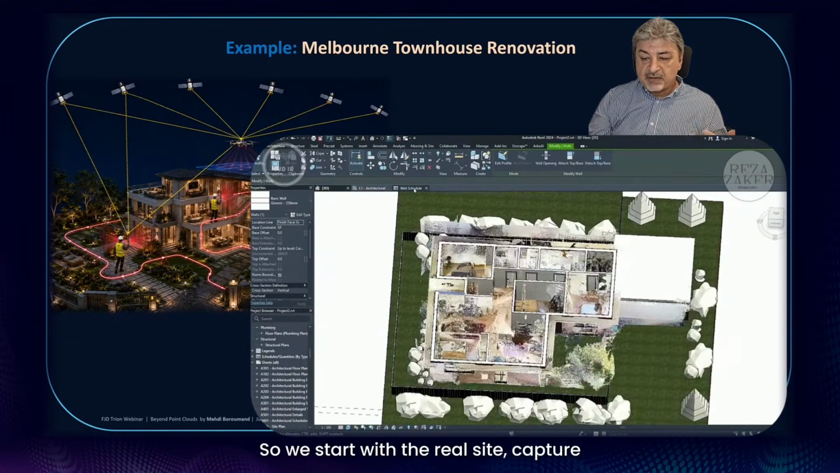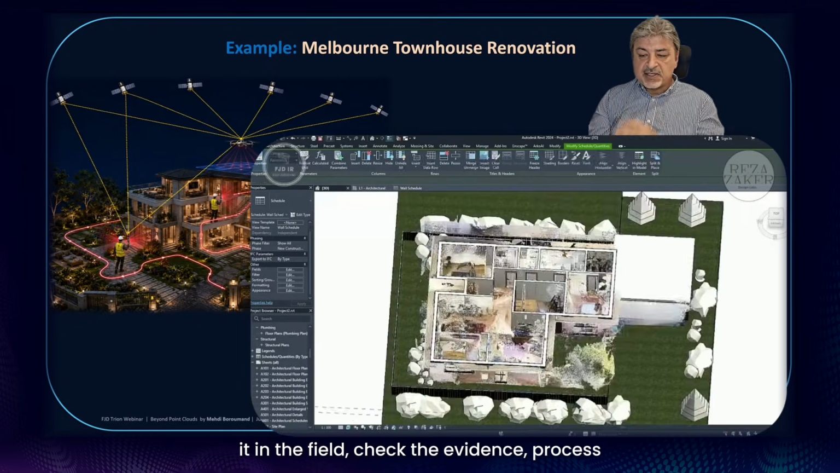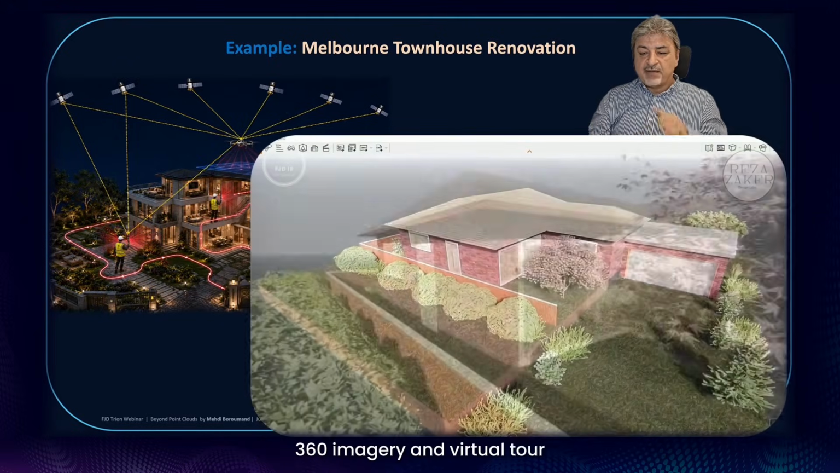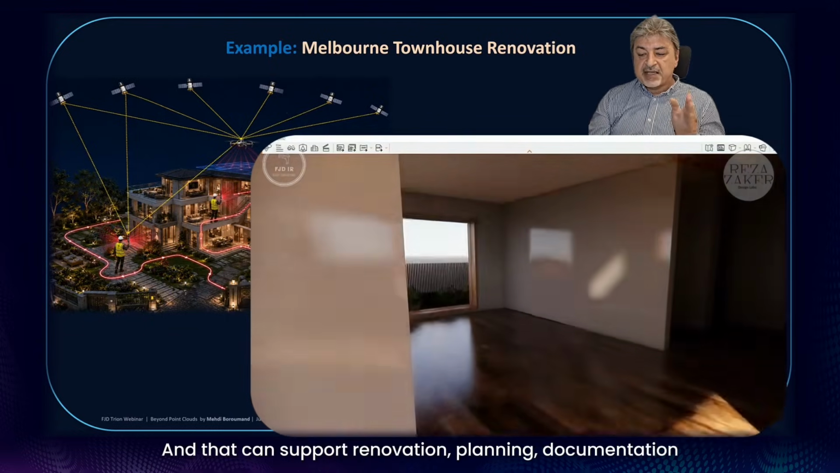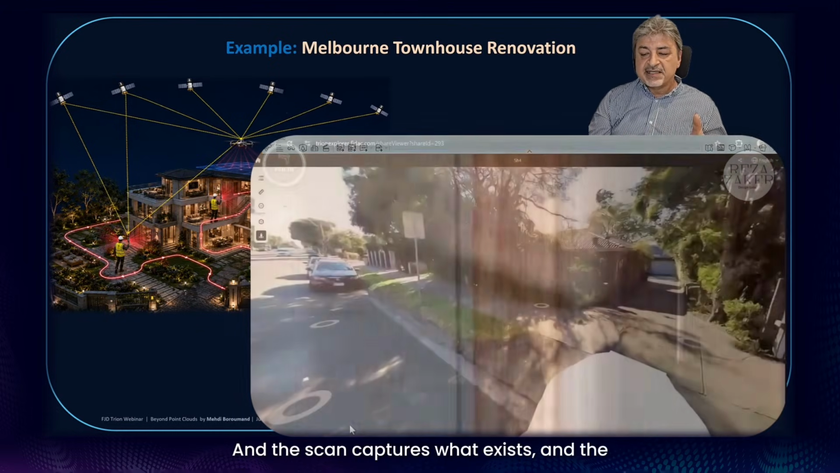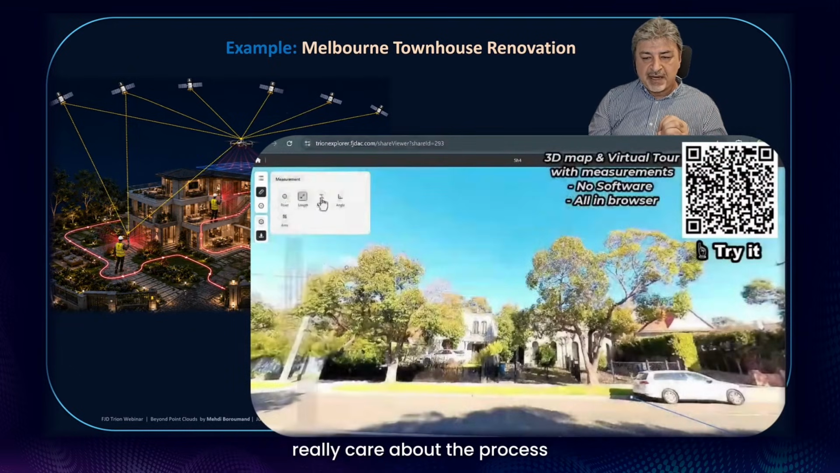So we start with a real site, capture it in the field, check the evidence, process the point cloud, interpret the geometry, leveraging those 360 imagery and virtual tour, and then we transform it into a very clean model, as you can see, like this one, and that can support renovation, planning, and documentation. The scan captures what exists, and the workflow makes it usable. Because clients do not really care about the process.